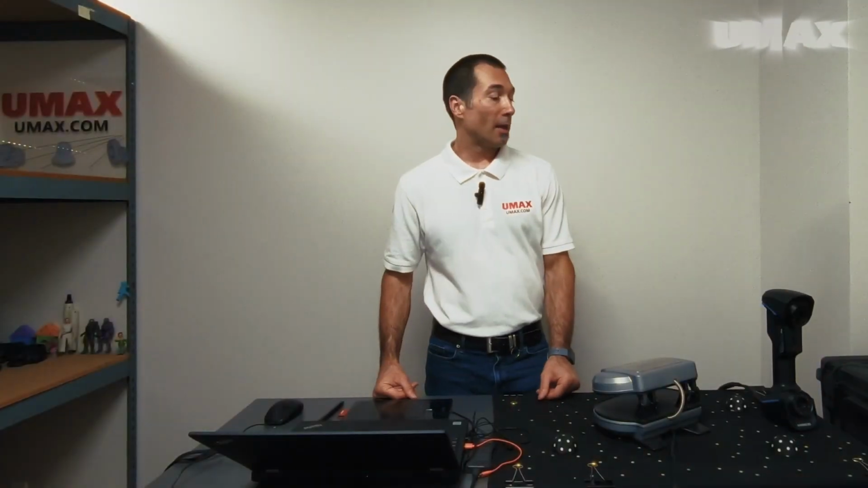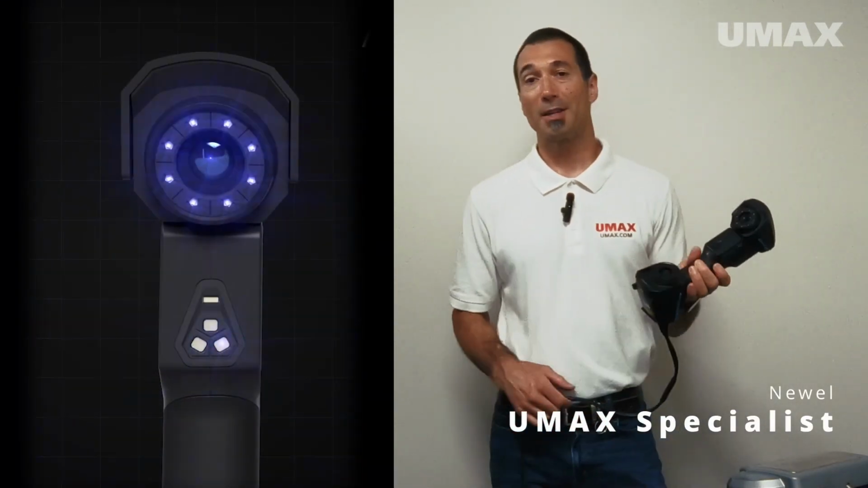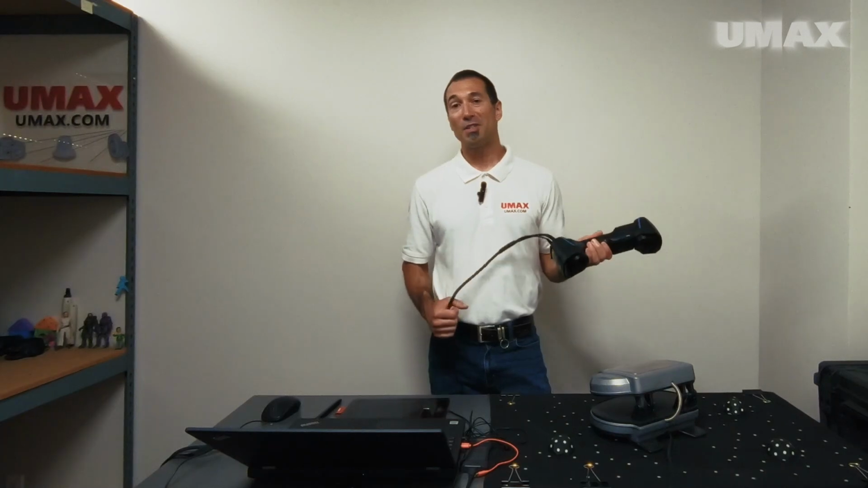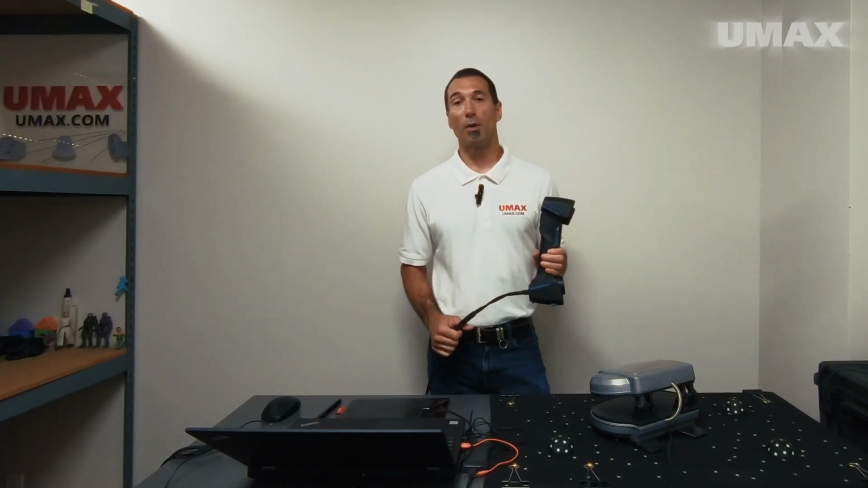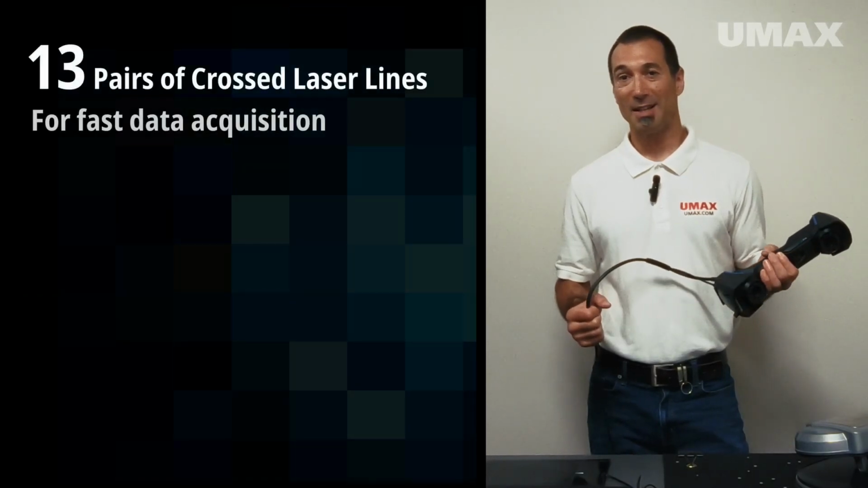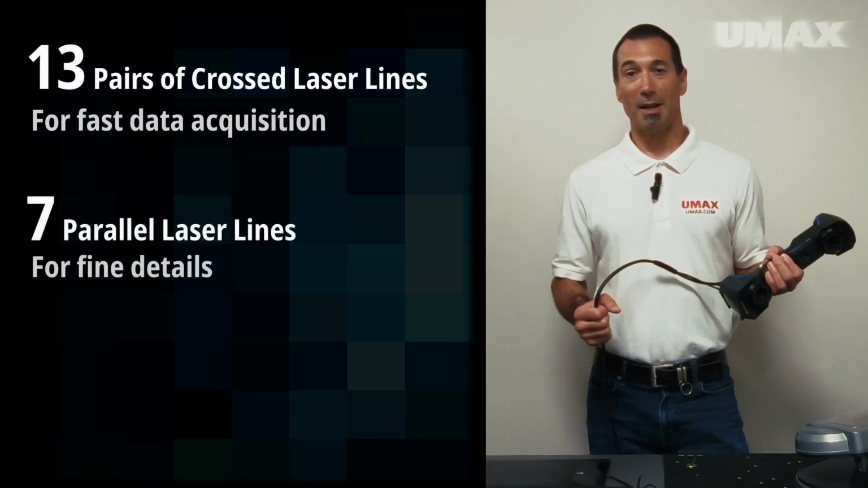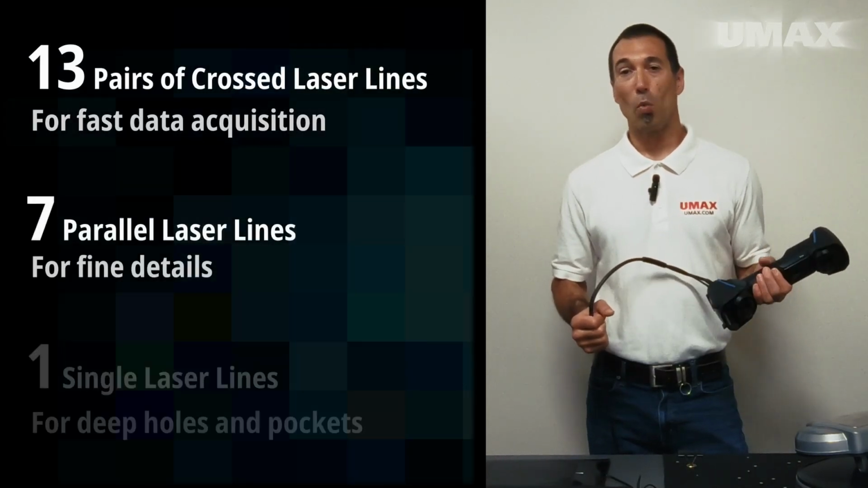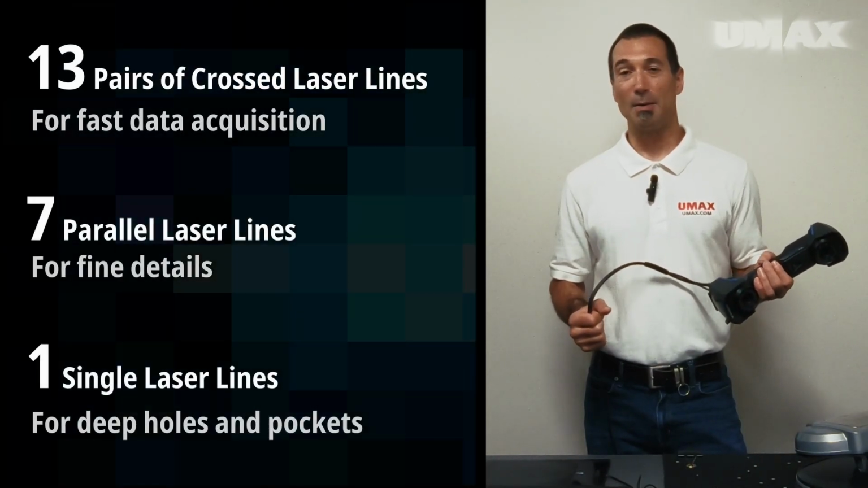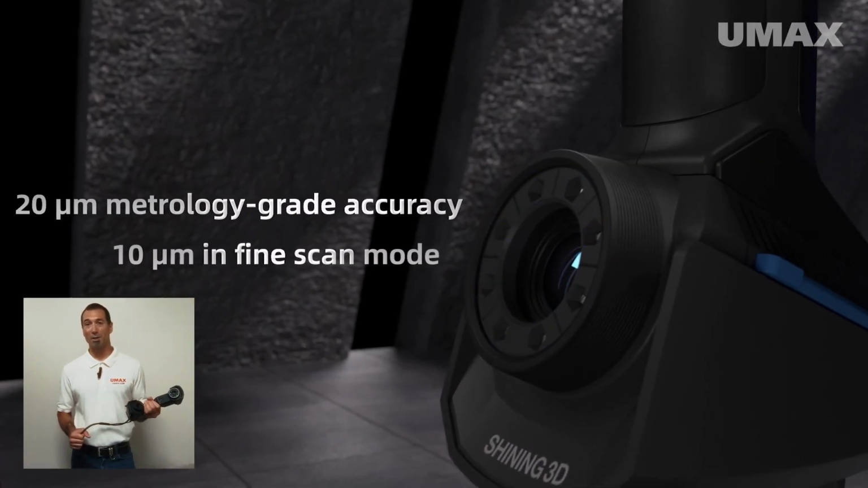Today we're going to be taking a look at the FreeScan UE Pro, a metrology-grade scanner by Shining 3D. Like the FreeScan Combo, the UE Pro offers 3 different laser modes: 13 pairs of diagonally crossed lines for 26 multi-line global scanning, 7 parallel lines for fine detail scanning, and 1 single line for gathering deep hole data. The UE Pro is capable of capturing up to 20 microns of accuracy.